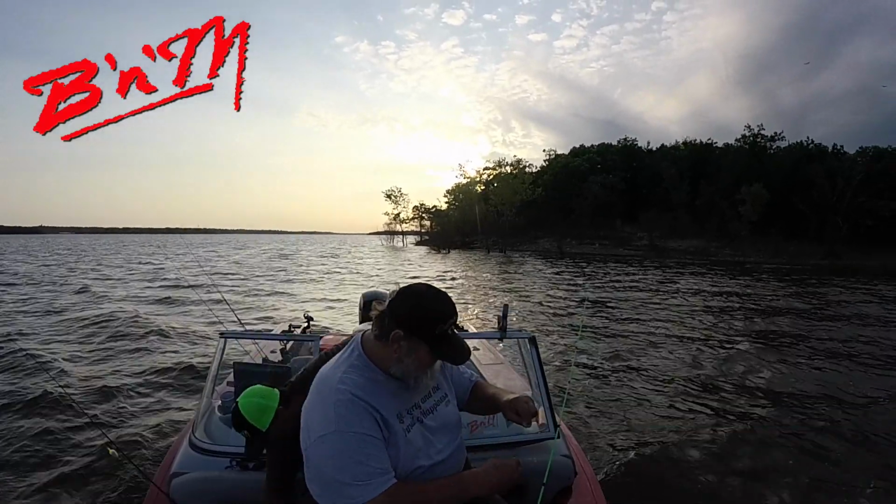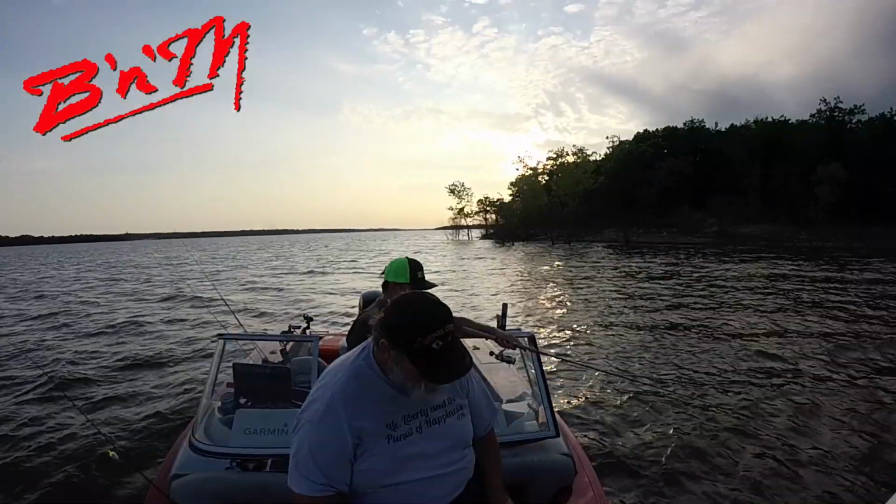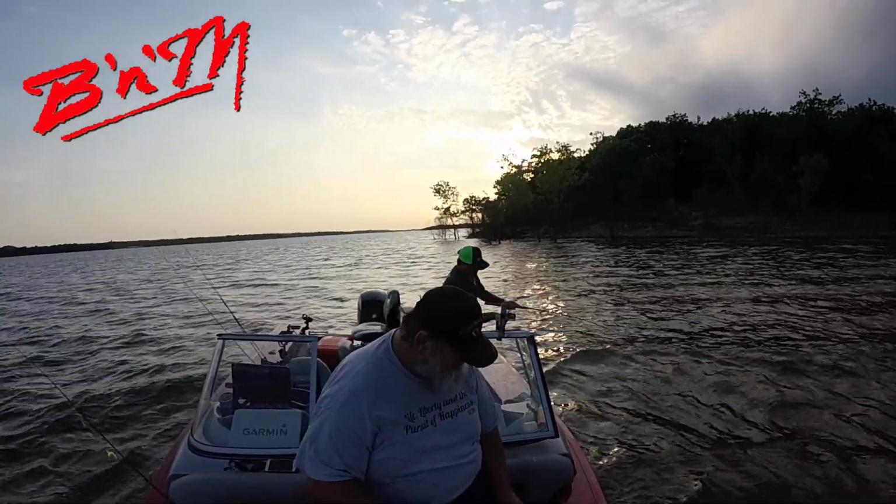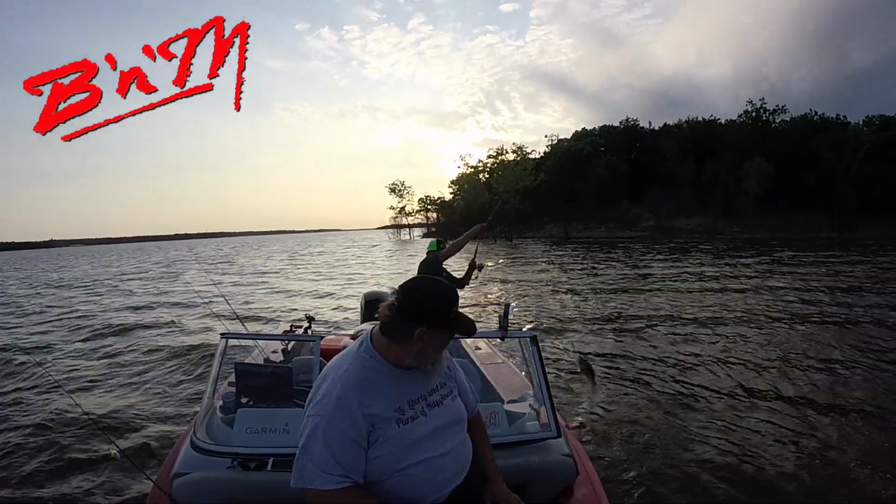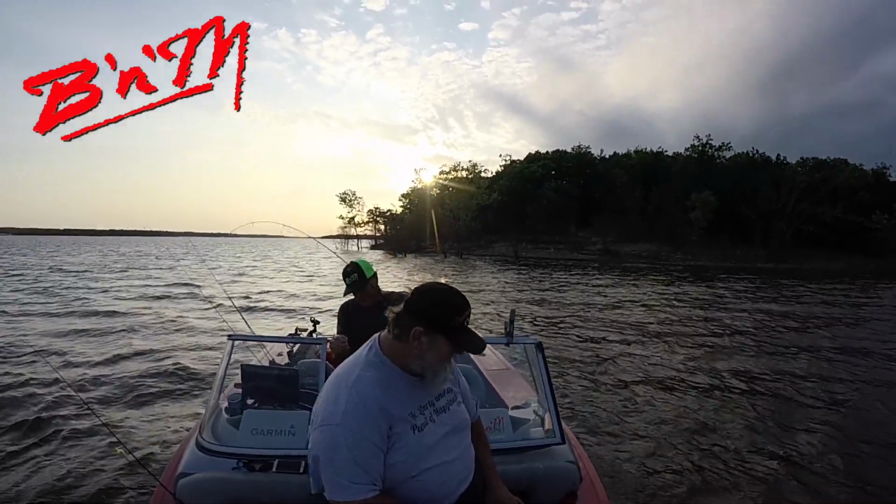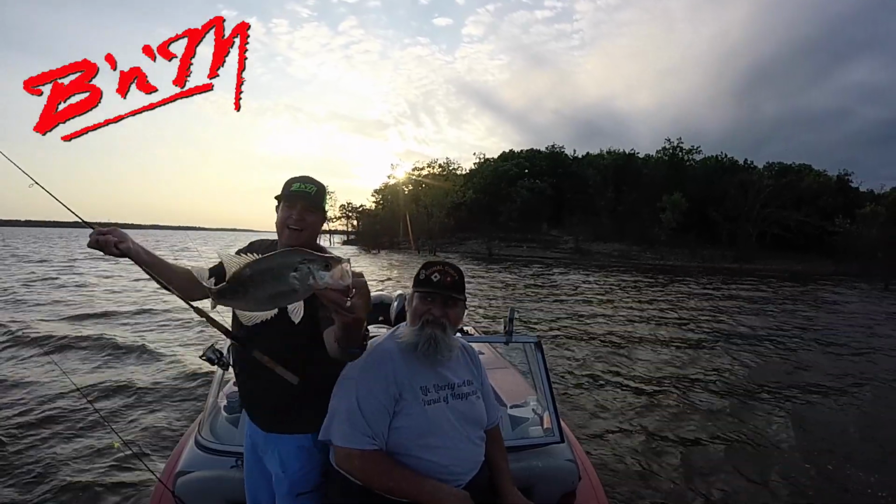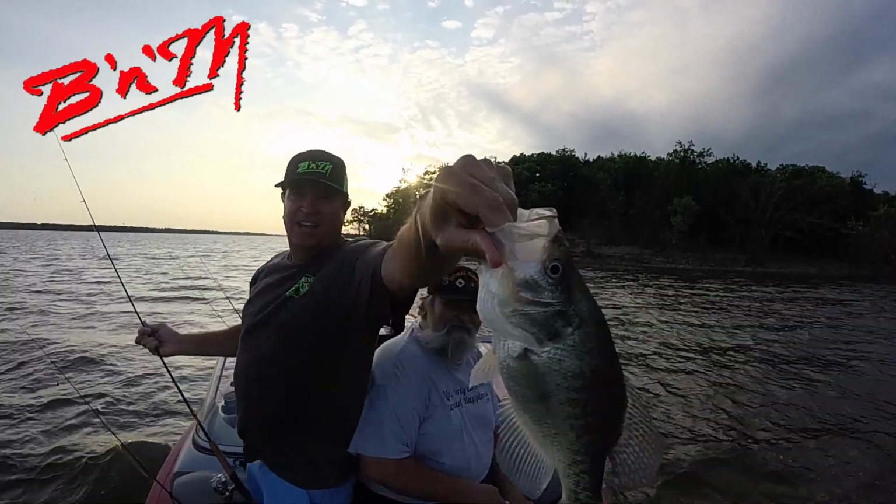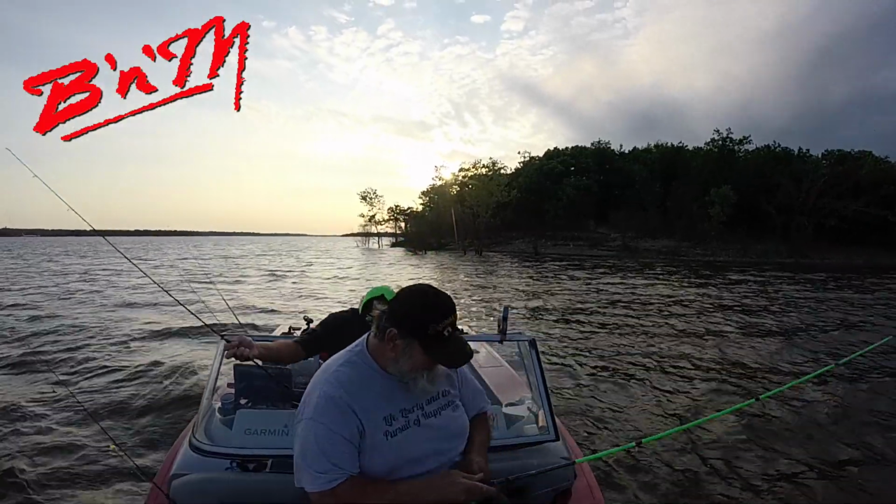You need a minnow? Nope. Got him? Might be crappie of the day here. Oh my God. Look at that pig. That is a, oh my gosh. Solid 14-incher. Boom! Nice, nice, nice.